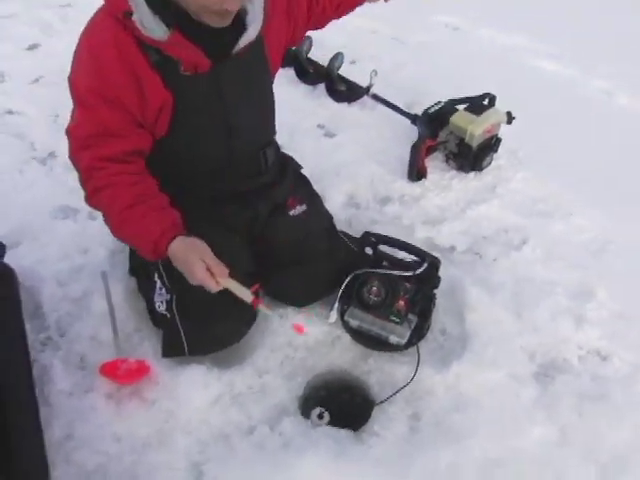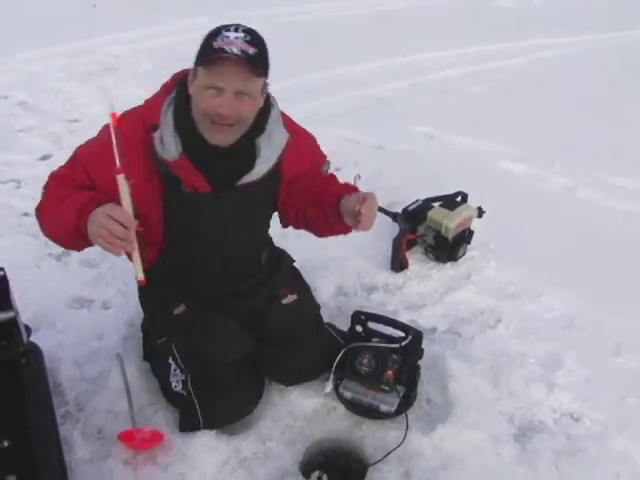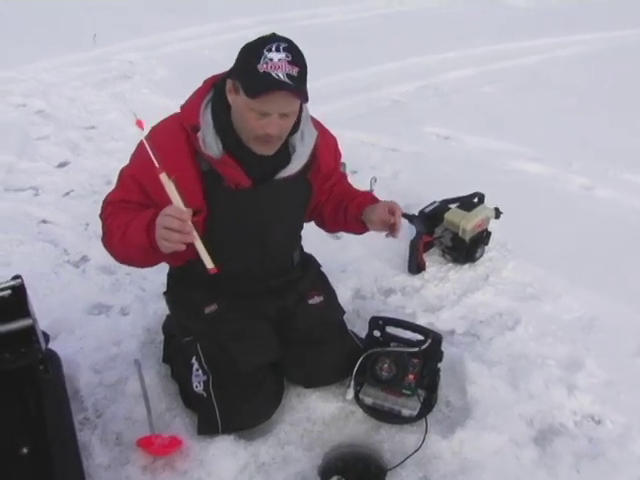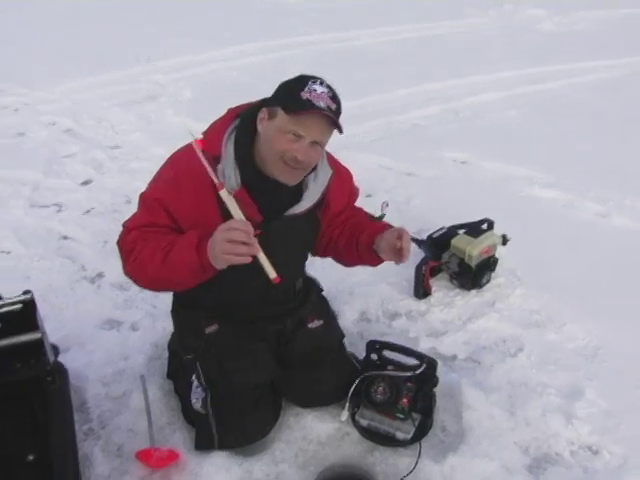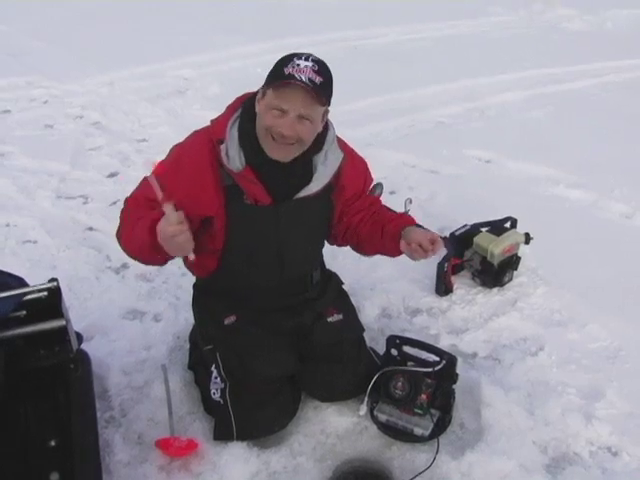This is kind of fun. This is a $5 rig that I got here. Now, not that I don't use the fancy stuff. I'm doing this just to dramatize a little bit of a point here. You see, it's the Vexilar that created the advancement of new tactics, not the other way around.